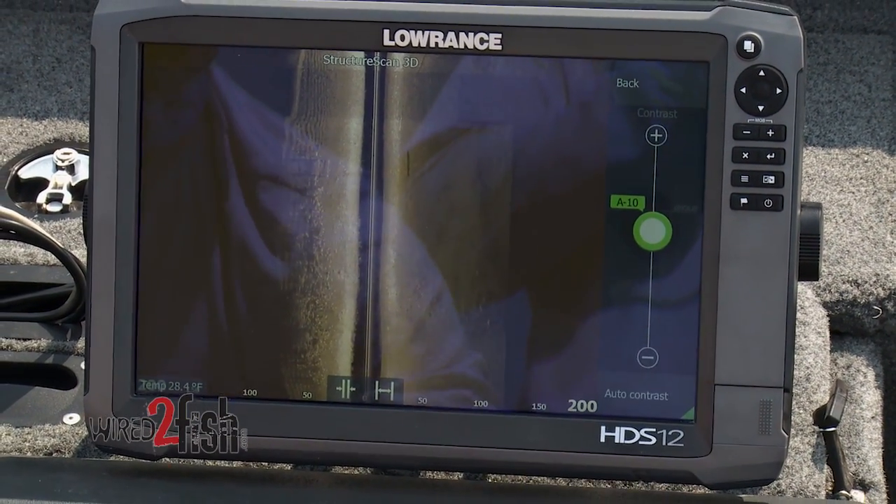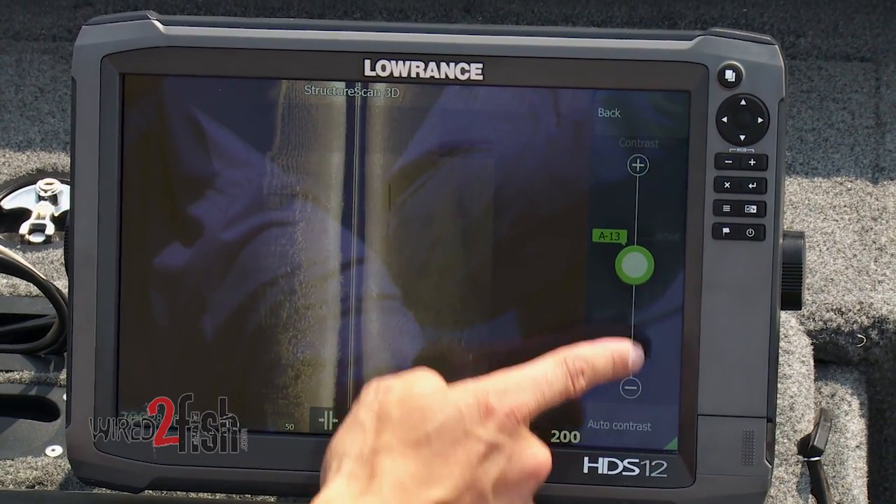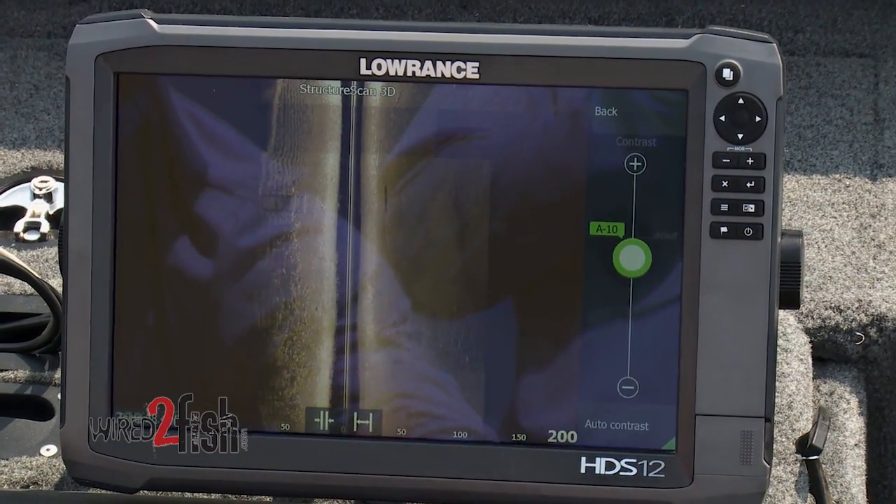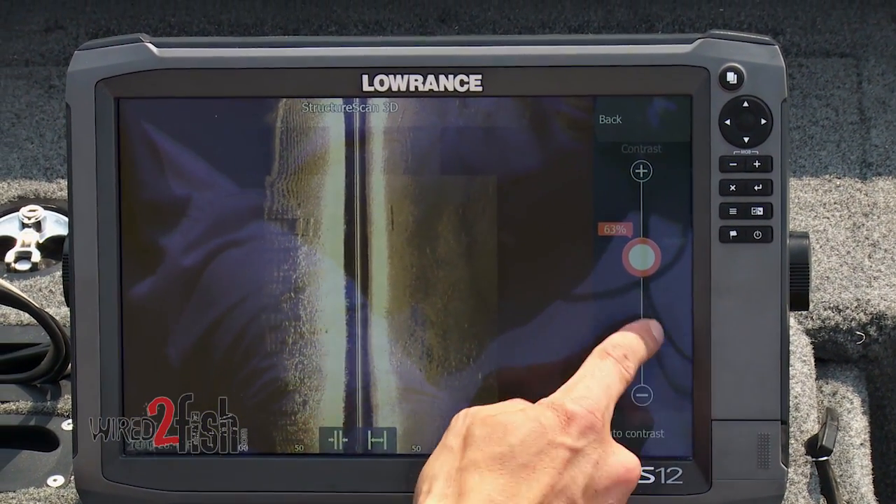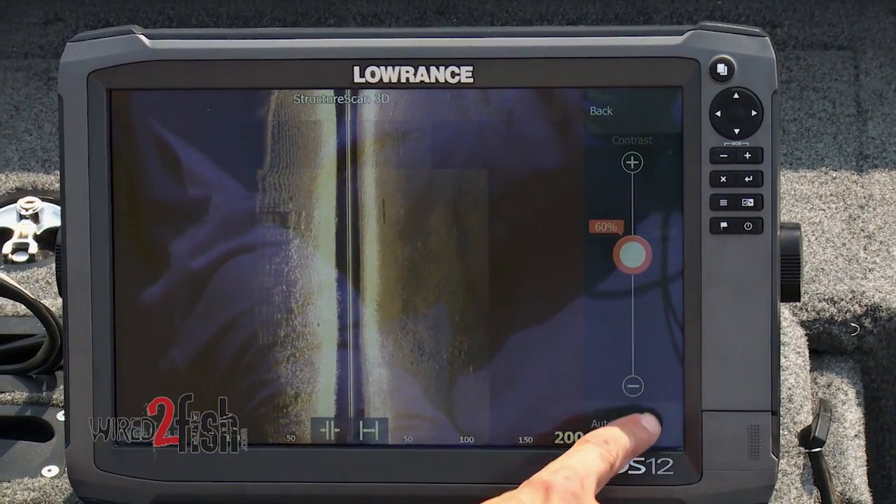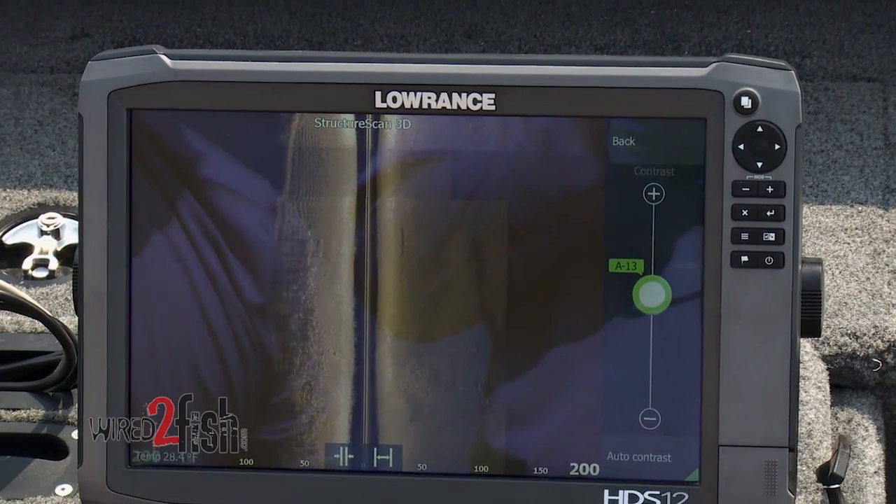So auto contrast on Lowrance works really well, and you can bias it up and down by making just simple adjustments, or you can take it out of auto contrast and set the adjustment yourself manually. I find the auto contrast works really well, and I generally bias it a little bit down. It's usually just a little bit too hot of a return.